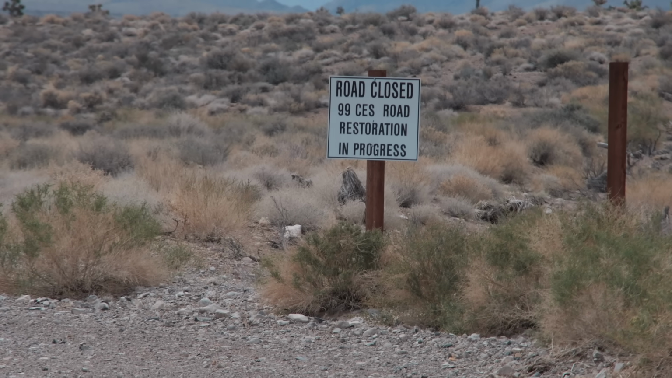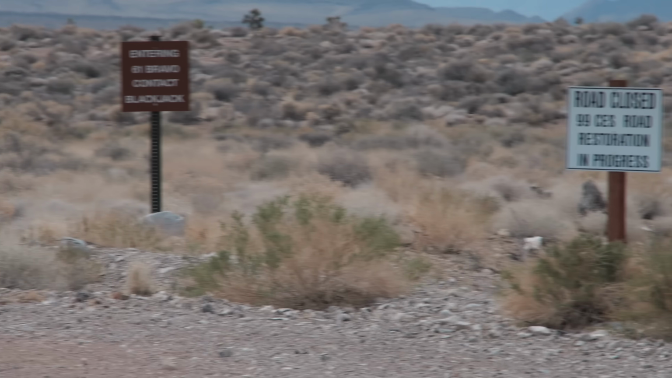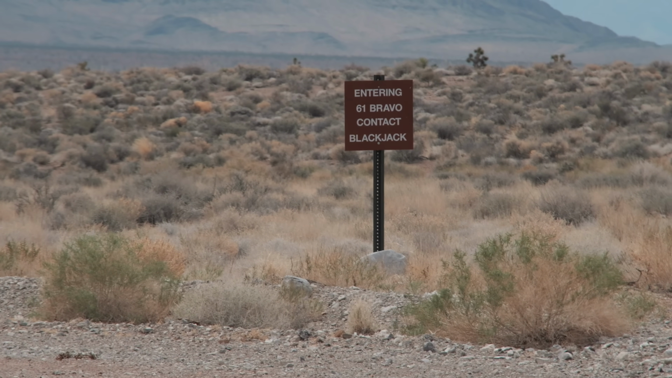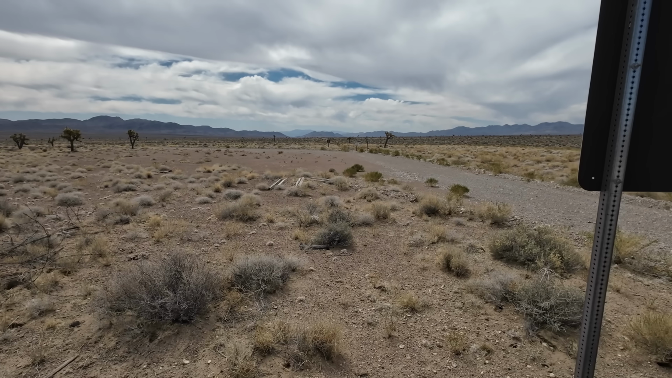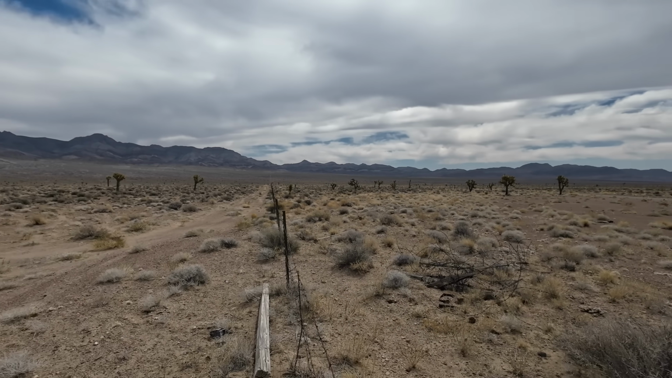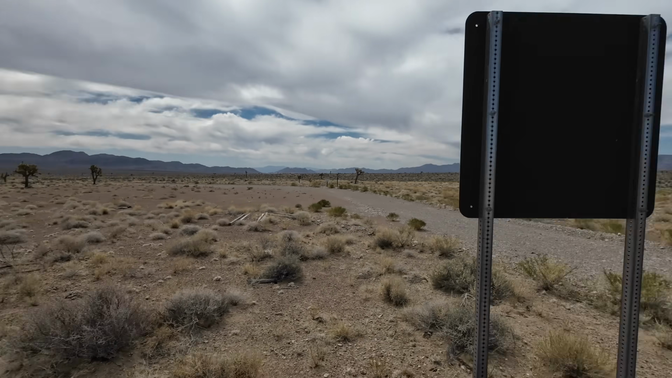99 CES indicates that the 99th Civil Engineering Squadron out of Nellis Air Force Base is doing some environmental restoration work in this area. 99th CES helps to sustain the range environment by employing biologists, anthropologists, and natural resource managers to ensure that the military activity on the range remains as minimally invasive as possible.